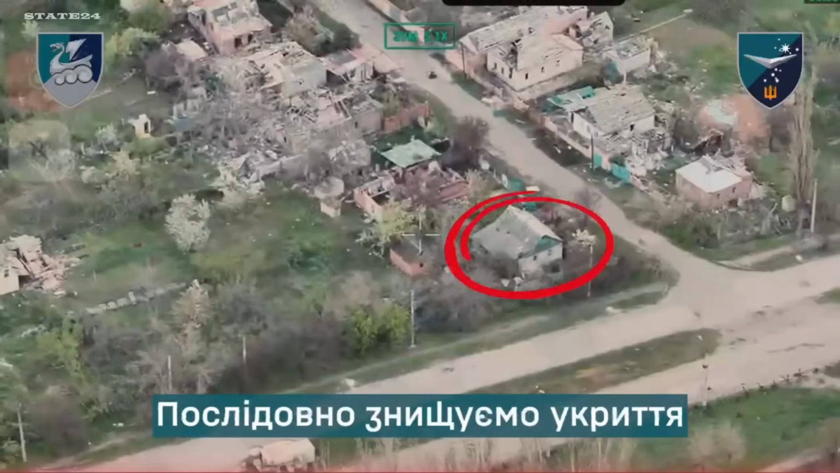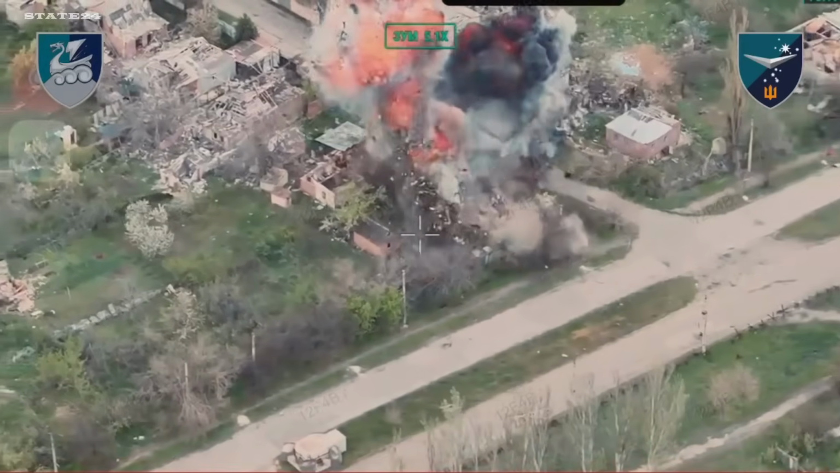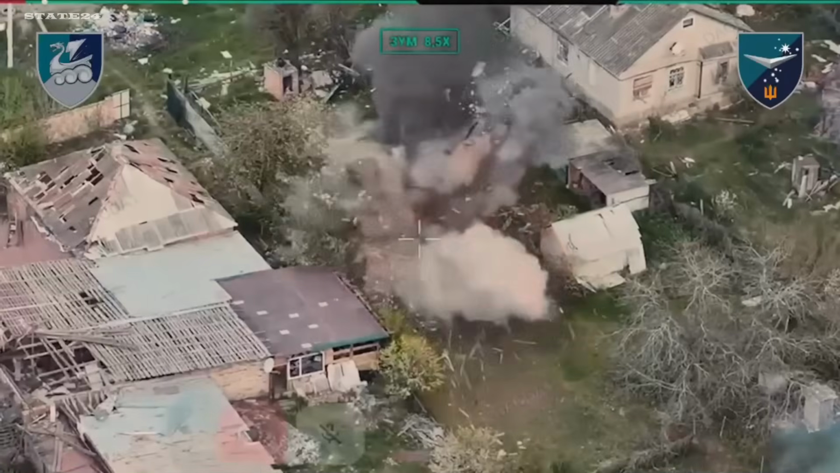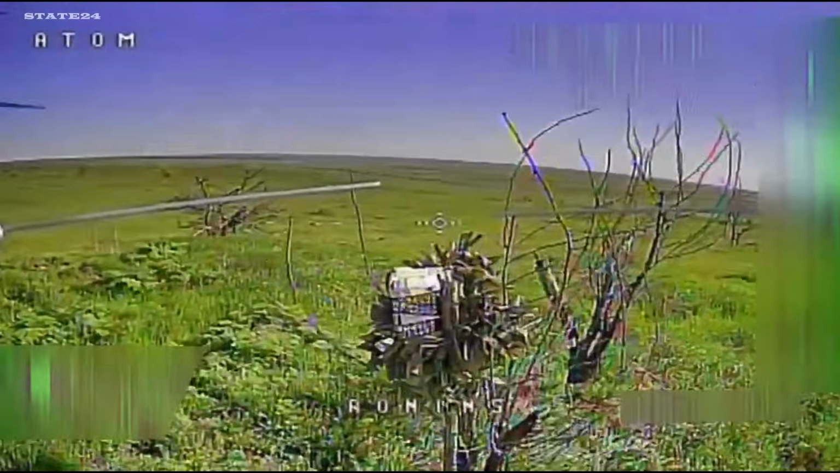Two abandoned buildings. Russian drone operators set up inside, using them as forward control positions. FPV drones carrying heavy explosive payloads navigate directly through the entrances and detonate inside. The confined space amplifies everything. No one inside either building made it out. Two drone control positions eliminated. The operators who were directing Russian drone missions in this sector, gone.